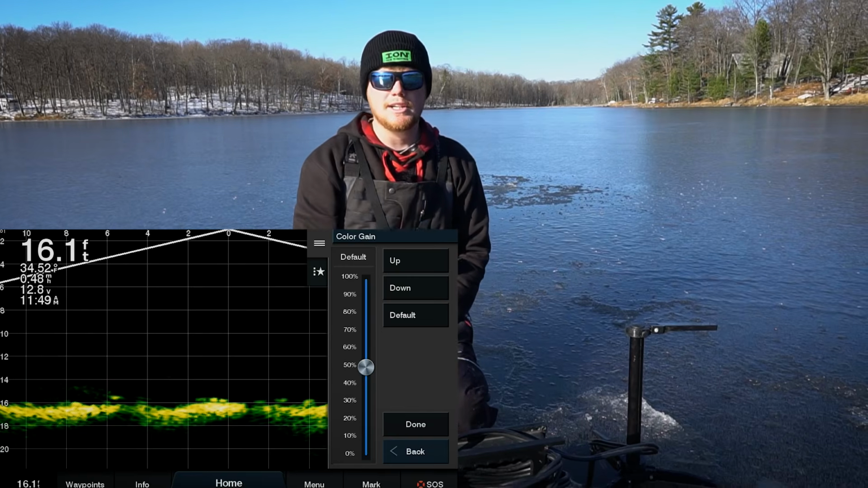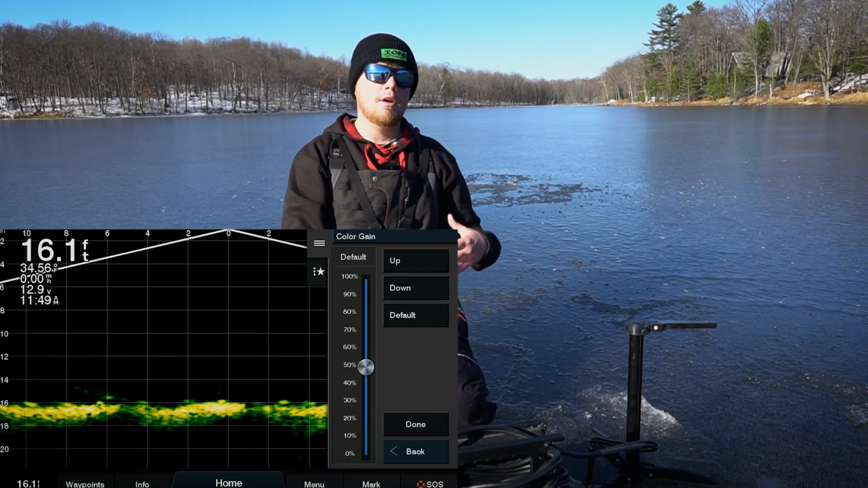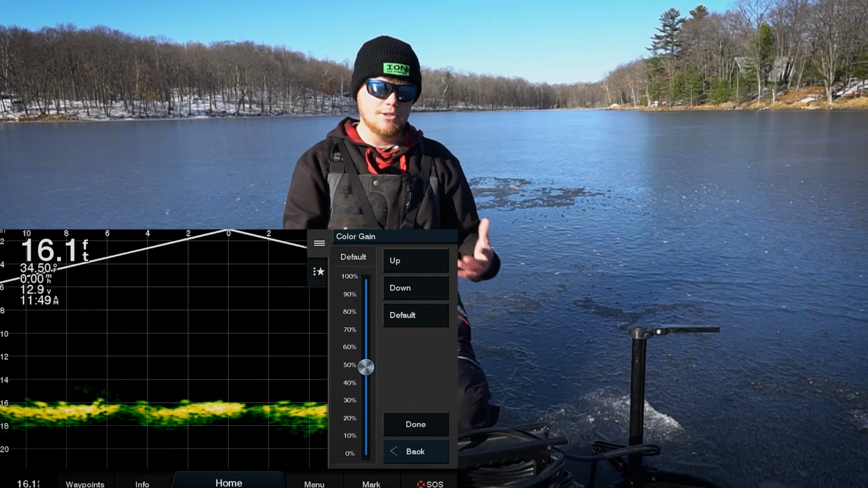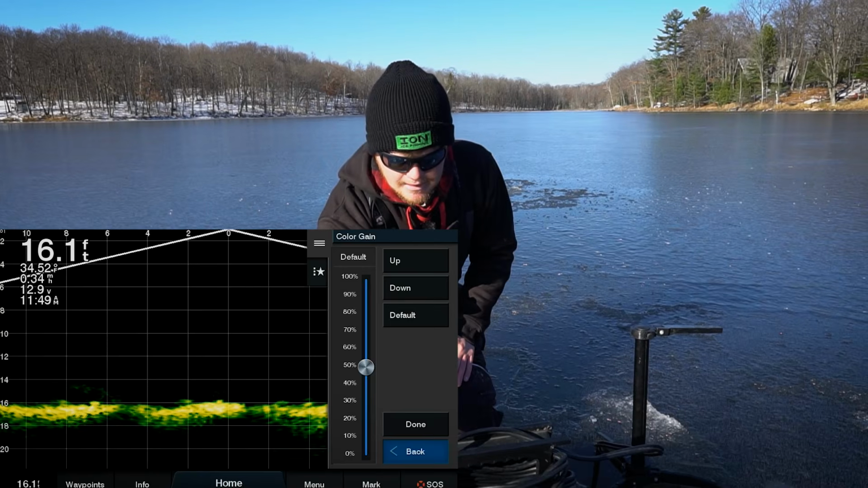You don't want too much exposure on the structure or the bottom that you're fishing because you don't want that exposure to cover up any of the fish that are hiding on that piece of structure. So keeping it on default is just kind of what I do, especially with my ice units. I just want to keep it simple. So I always keep my color gain on default.